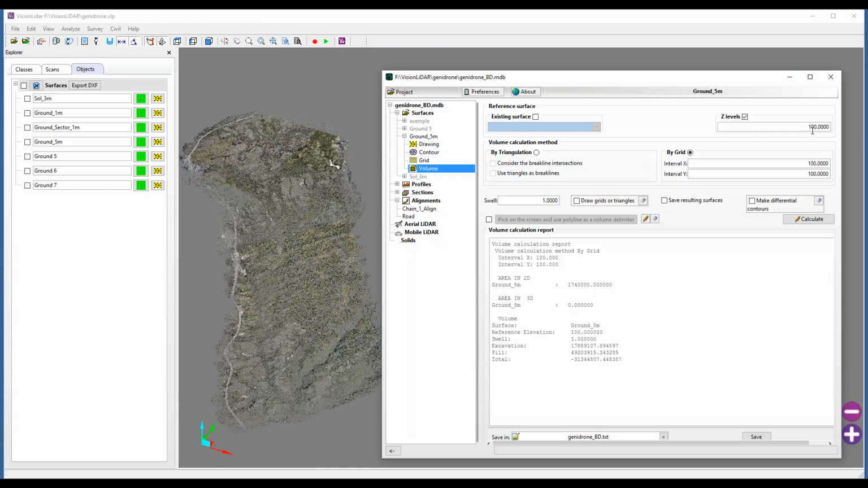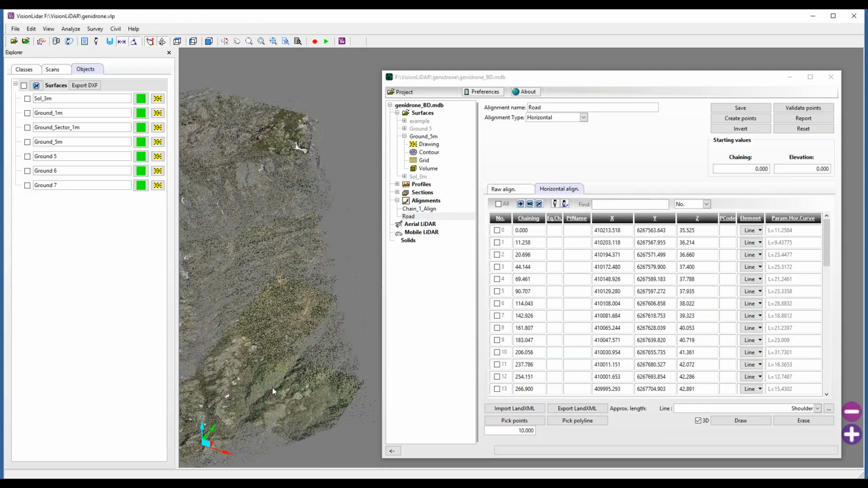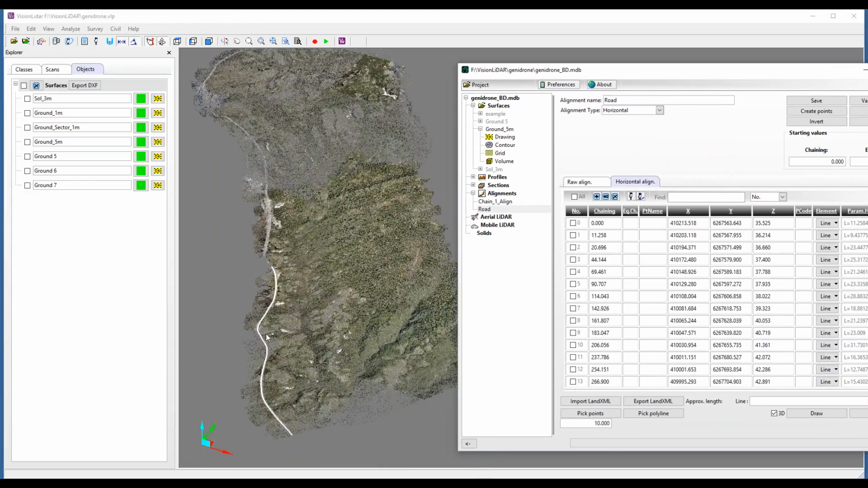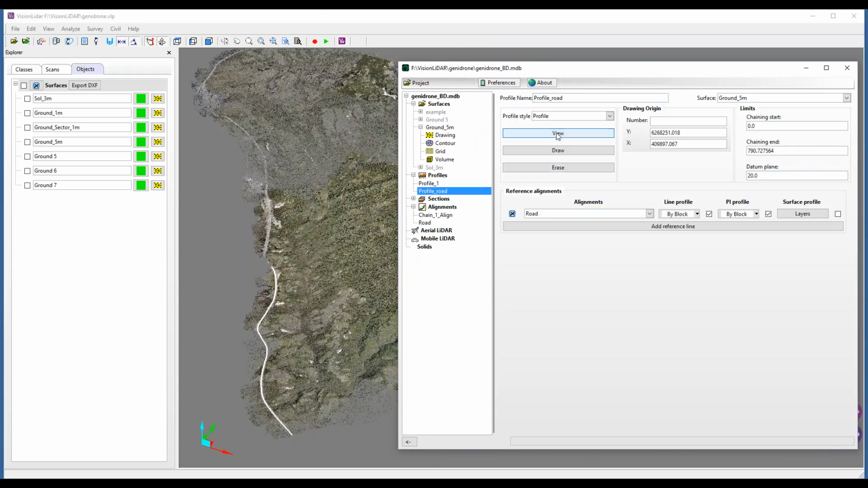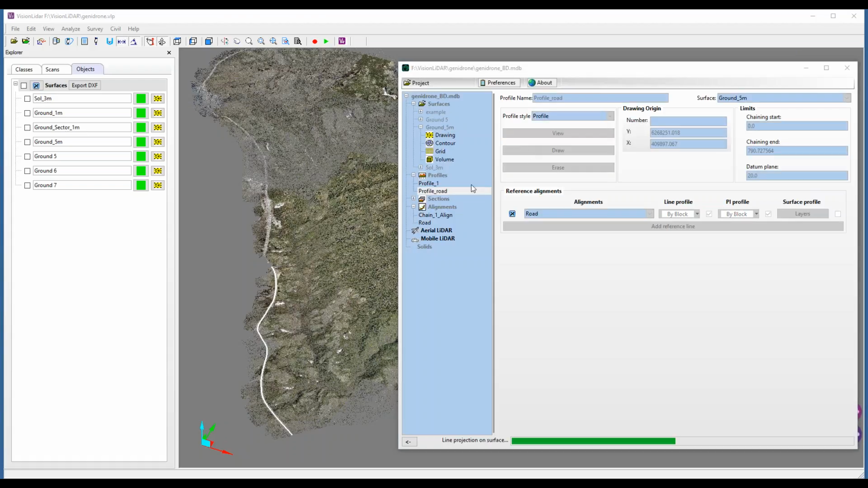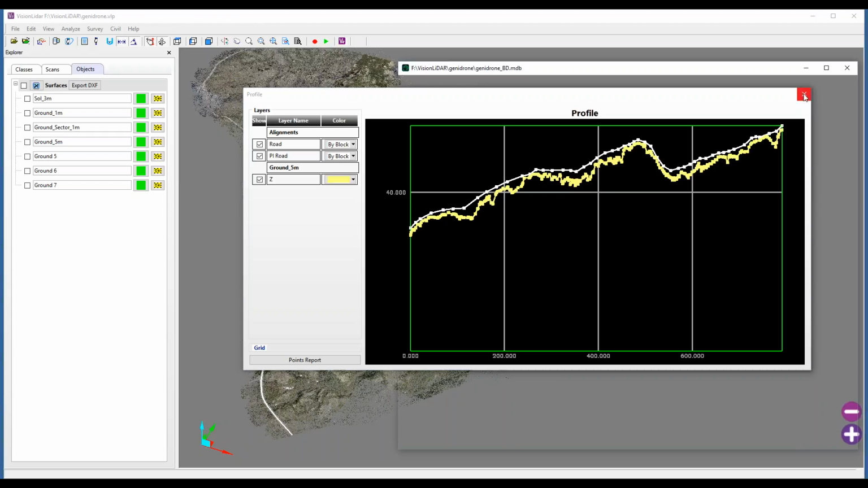So, in this case, I've calculated according to a given Z level. Now, I was talking to you about alignments a bit earlier. So I've created another alignment here, which is the road that goes through my forested area. With my profile view, I can actually view my surface. If I look here, this is the profile view of my surface. So we can see, with a report which can be exported, my alignment and my surface.